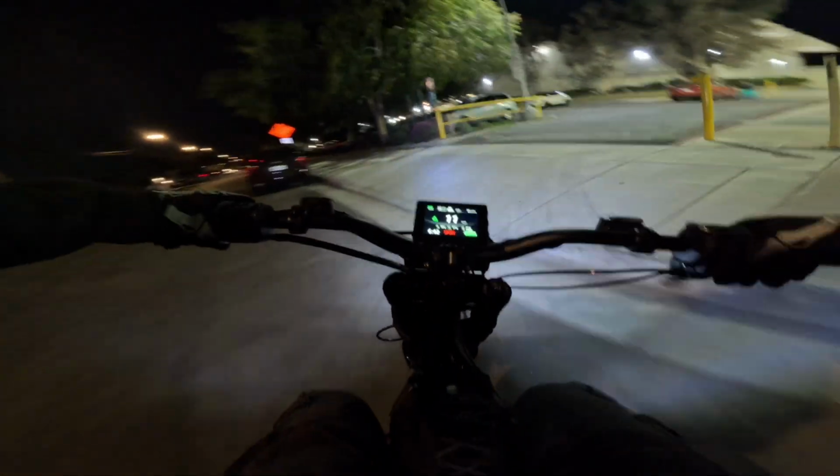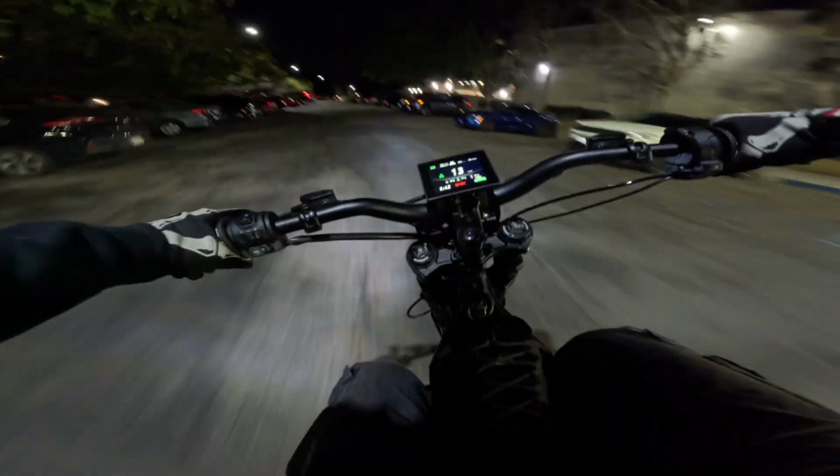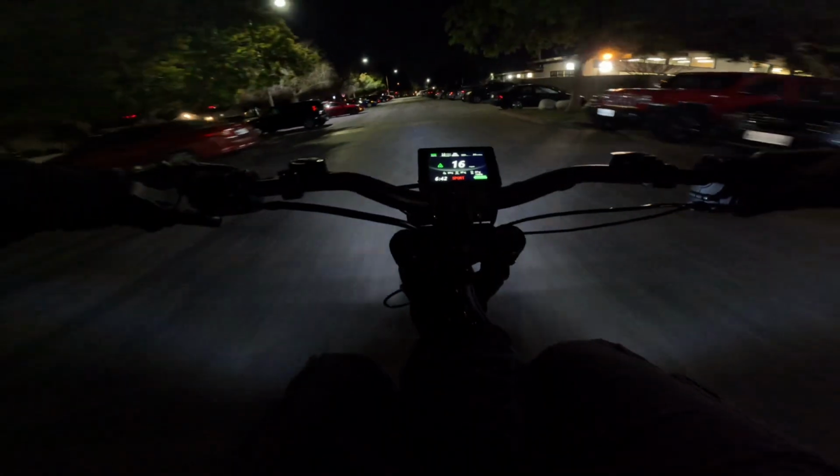Alright, boys. They said that we were gonna meet here, and I'm guessing they said that because there's like a jump here that they're always doing. So let's try to find them.